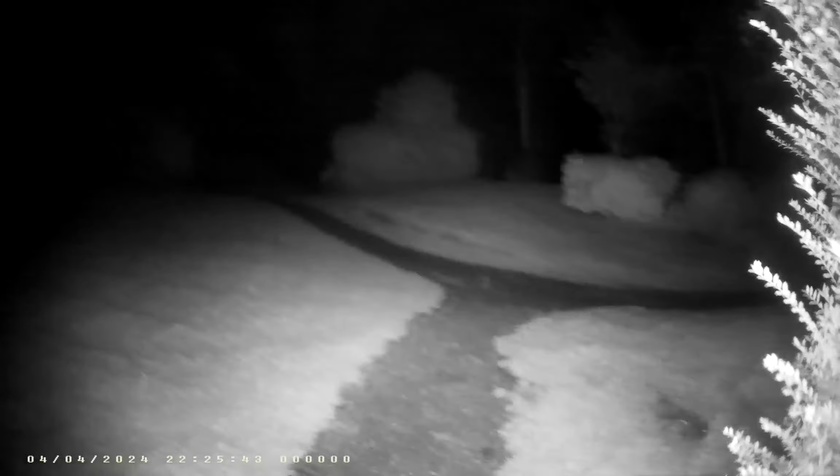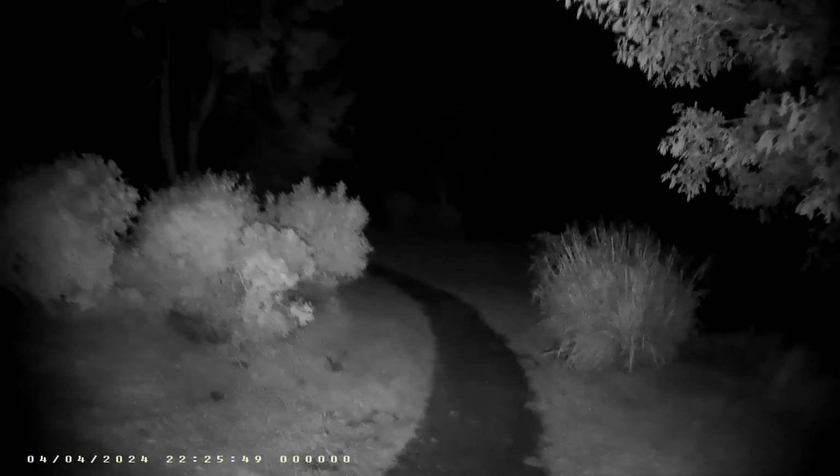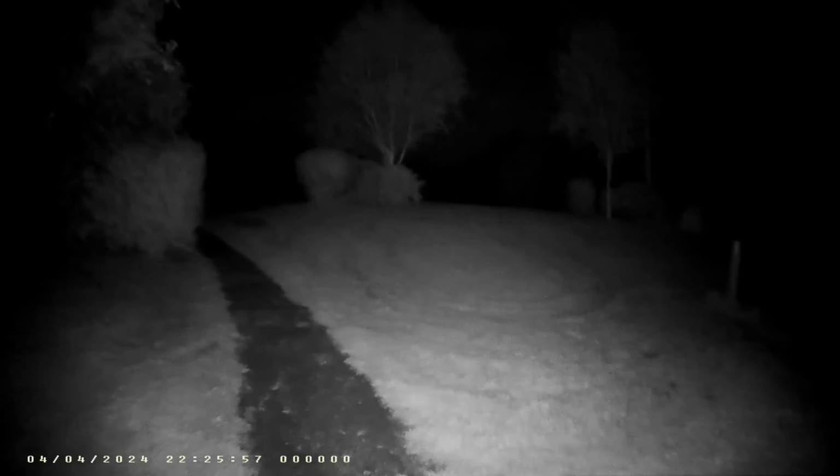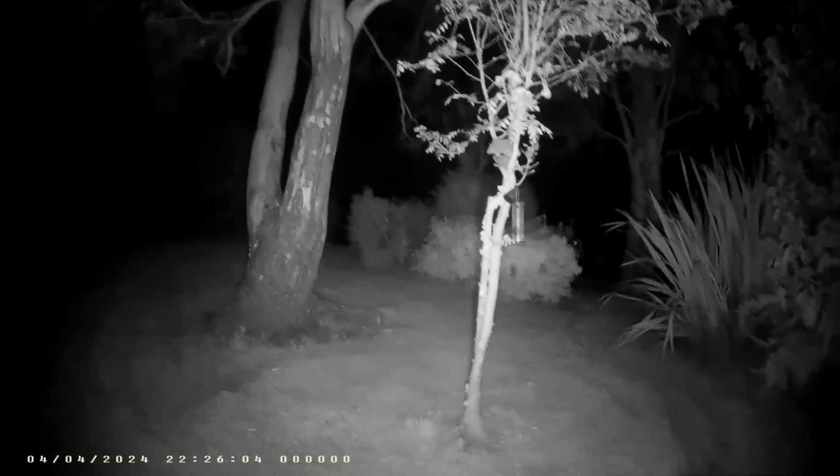I did put a jumper on, thinking I'm going to need it because it will get cold in the evening. I'm actually kind of warm. Bird feeders. Some mountain ash. There's another pond here actually, no?